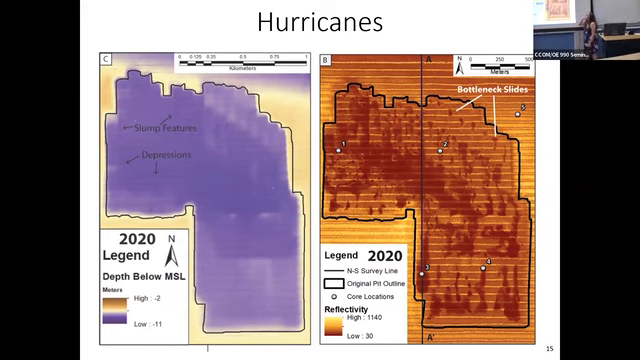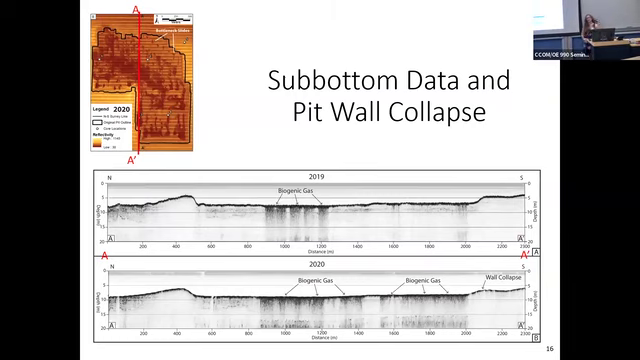We see the same thing with the bottleneck slides. You can see them on the bathymetry, although it doesn't look like it's great on this screen, so I'm sorry about that. So hurricanes are playing a large role in Louisiana's change over time. We've talked a little bit about how the bathymetry is showing us change. We talked a little bit about the side scan data and what that means about our infilling. Now let's get into the subbottom data.